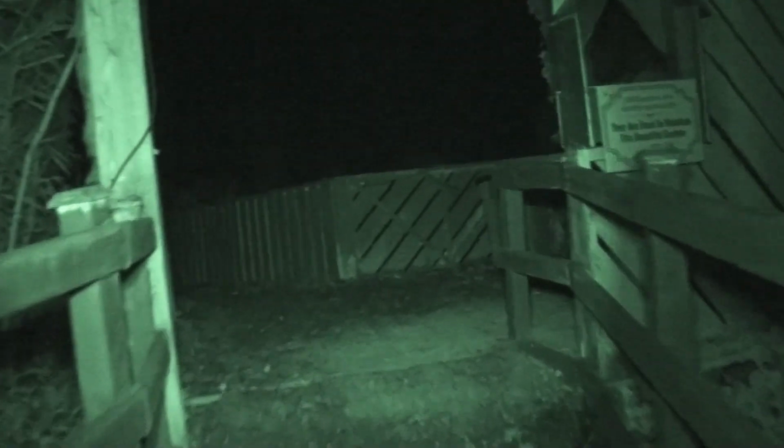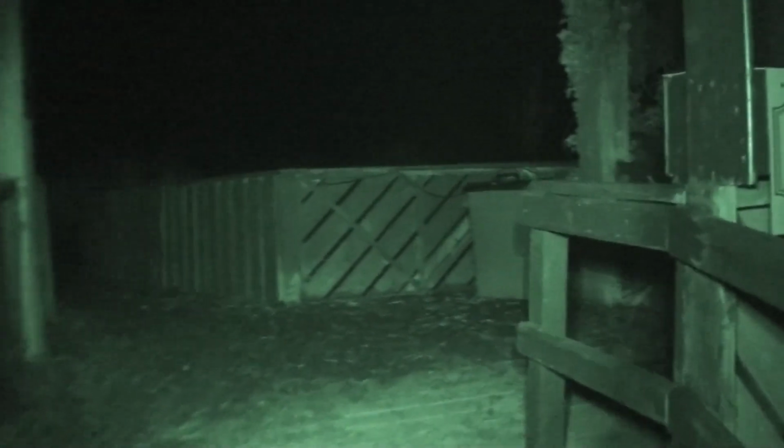Oh, I nearly walked into the fence. I can't see a thing. Right, I'll have to look on the ground a little bit. Is there any steps? There is a pond. Right, how far? That's pretty good.